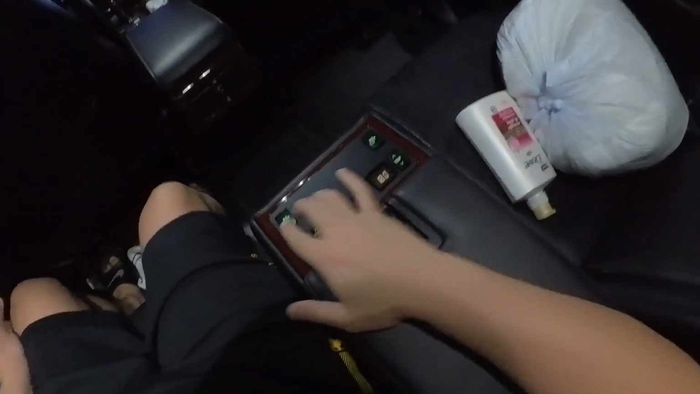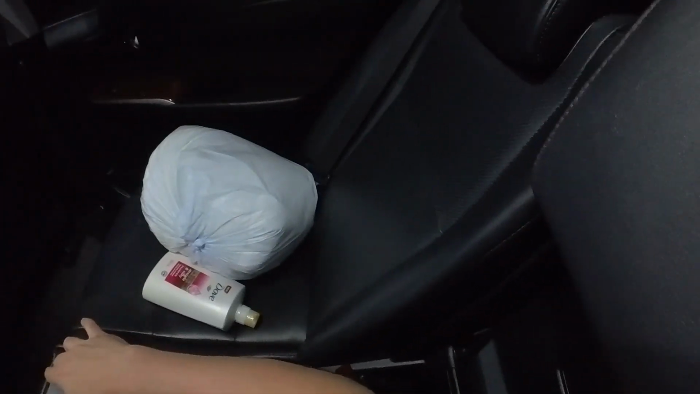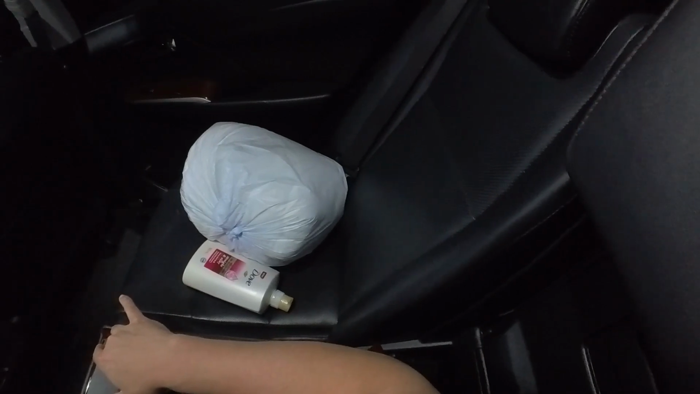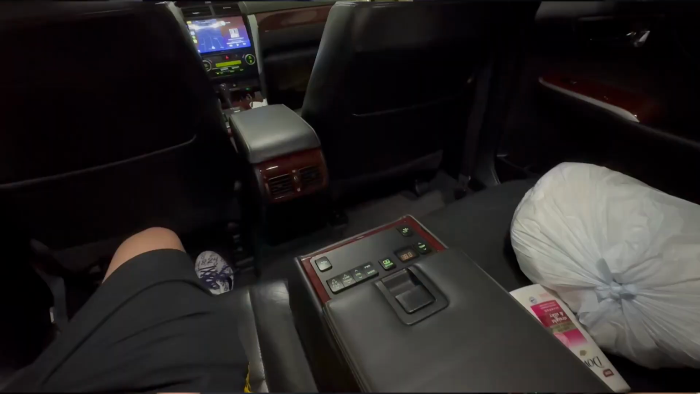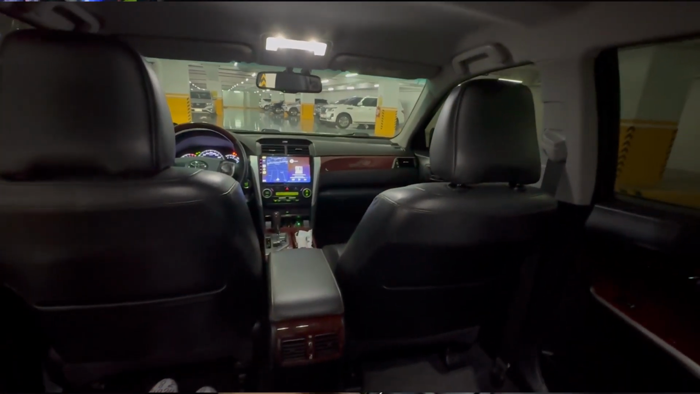This part where you can adjust the seats, you know. I wish I had a driver so I could really enjoy this, but it's really this, guys, diba? Napakaganda ng seat. It's so roomy. It's such a good car. Anyway, let's go in the front.